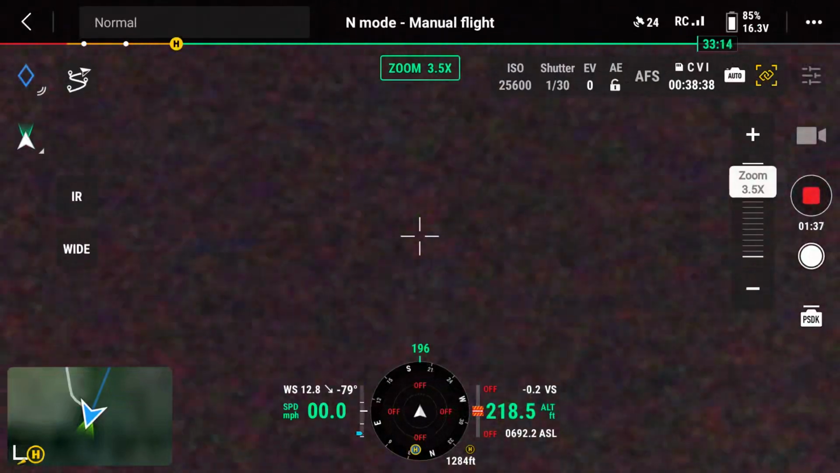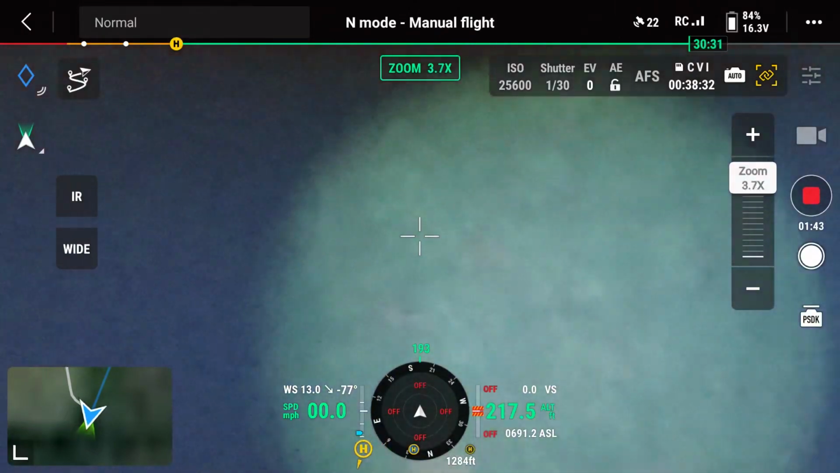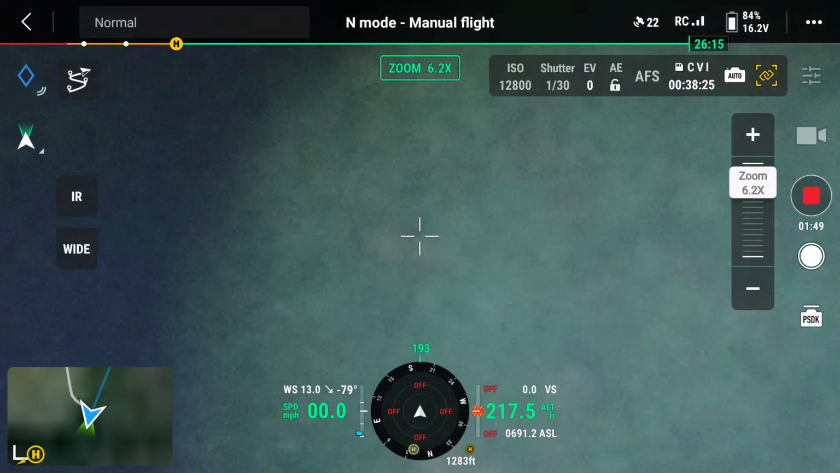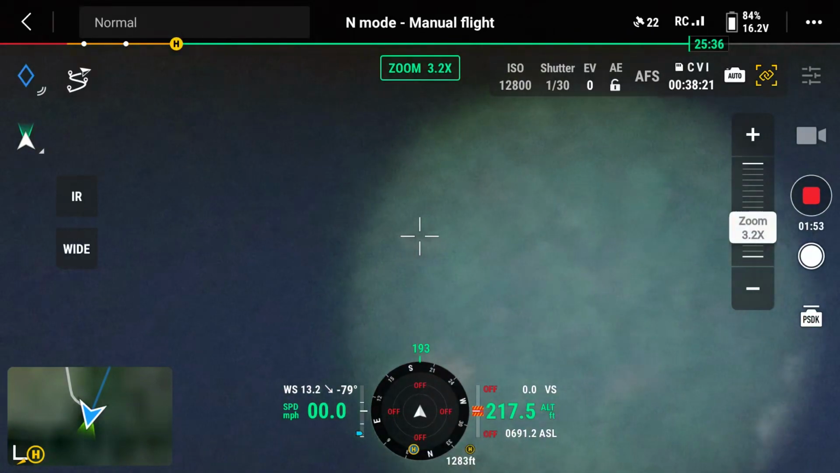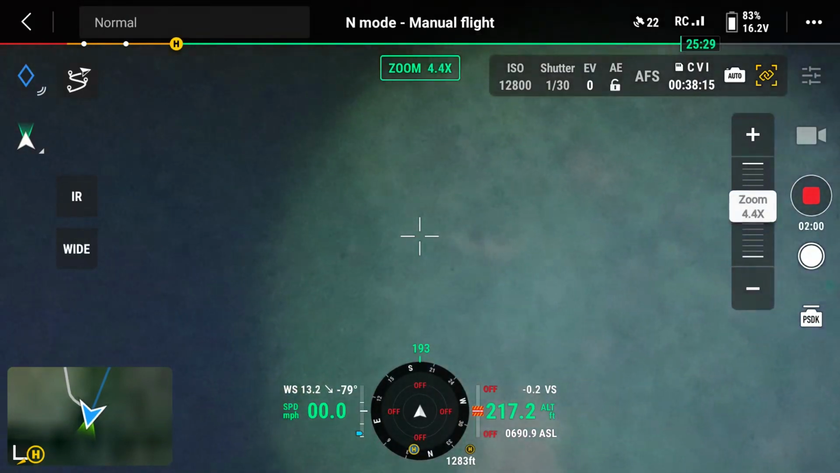I'm actually trying to get something out in the field, so it's just a little easier to do kind of a test of altitude. Right now I'm at 217 feet. Now, what you'll see here, I don't realize that I'm not above that 7.0 transition in my zoom.